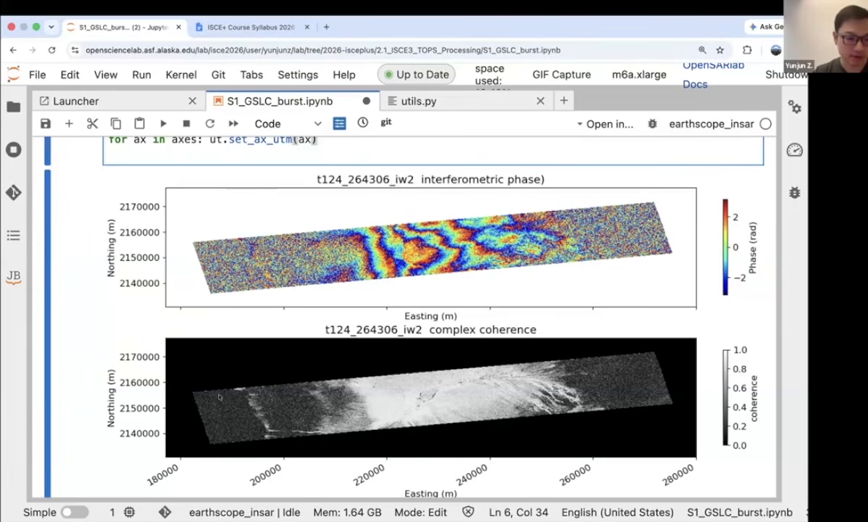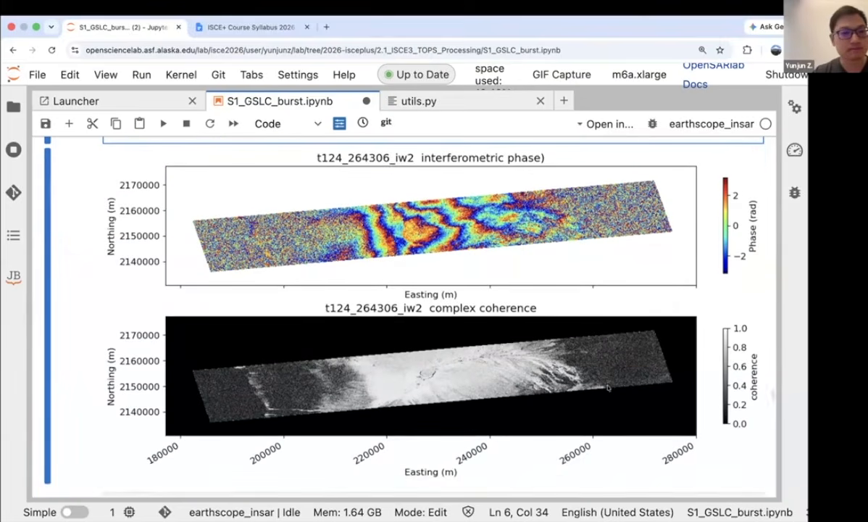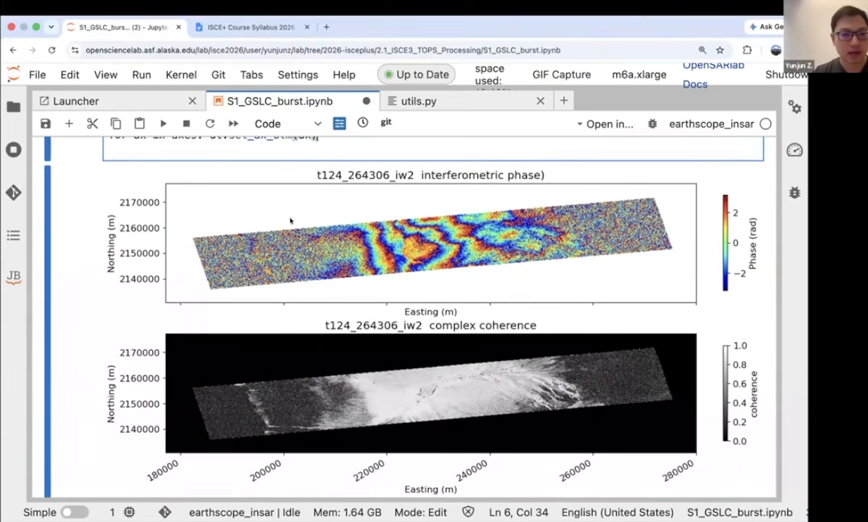These parts are water, so they are relatively low in coherence. Here we have the coastlines, but this part is slightly low in coherence because of vegetation. This part is also because of the vegetation. And the entire product is already in the UTM coordinate.